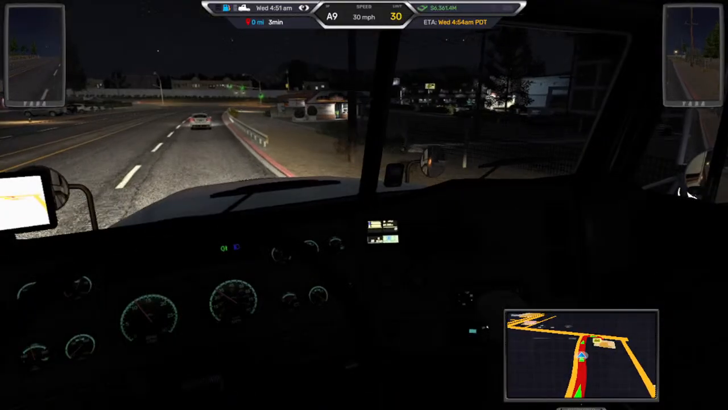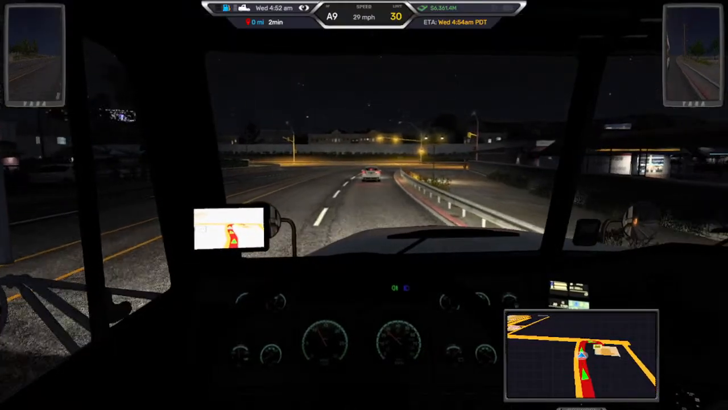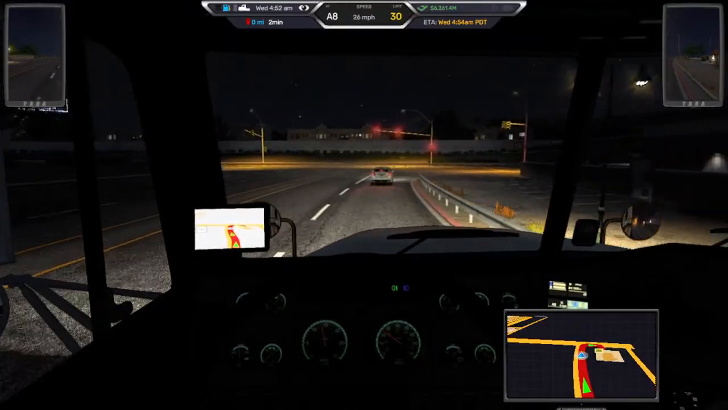Stay right, and then turn right. Turn right.